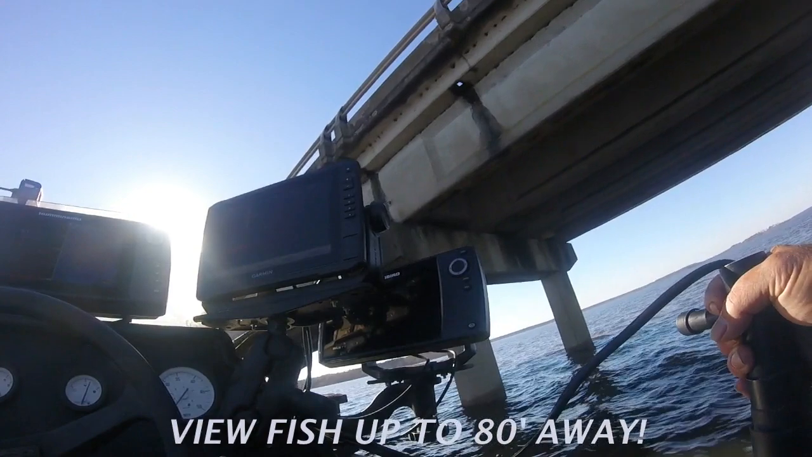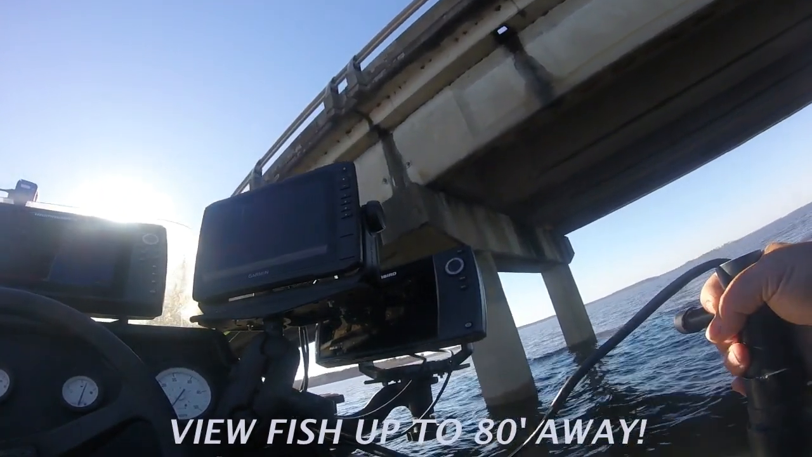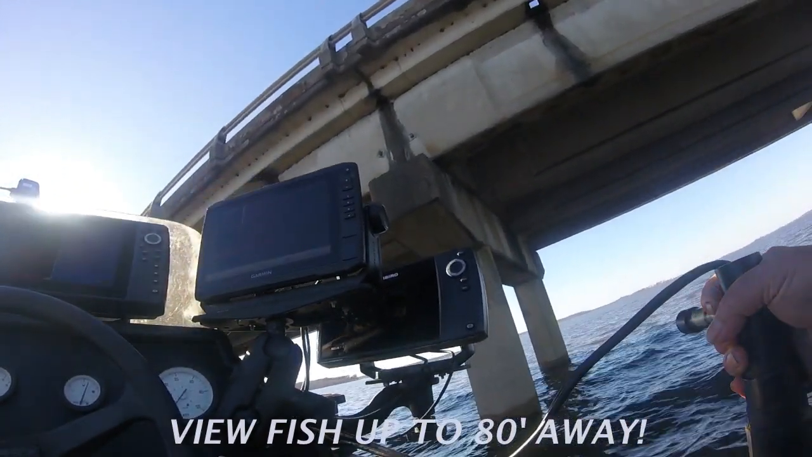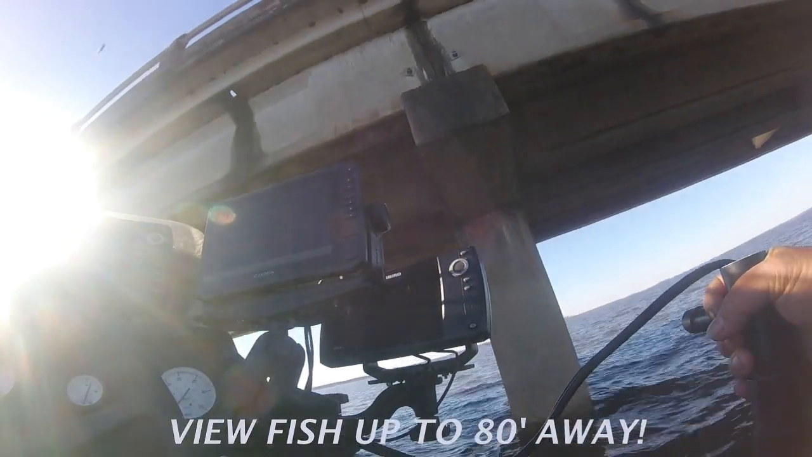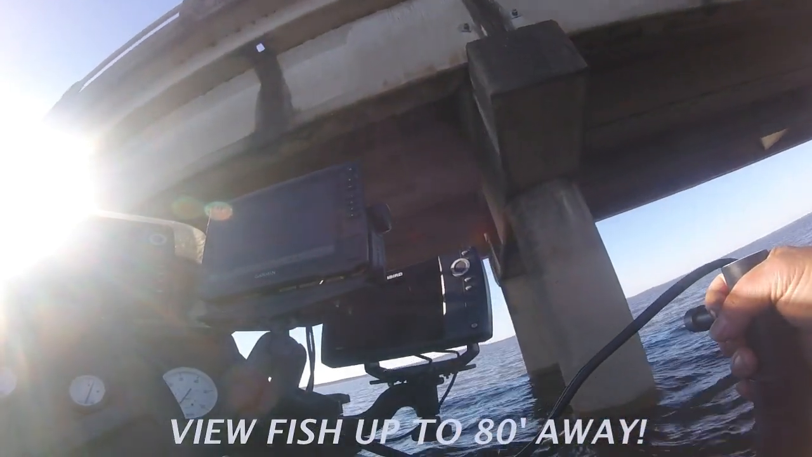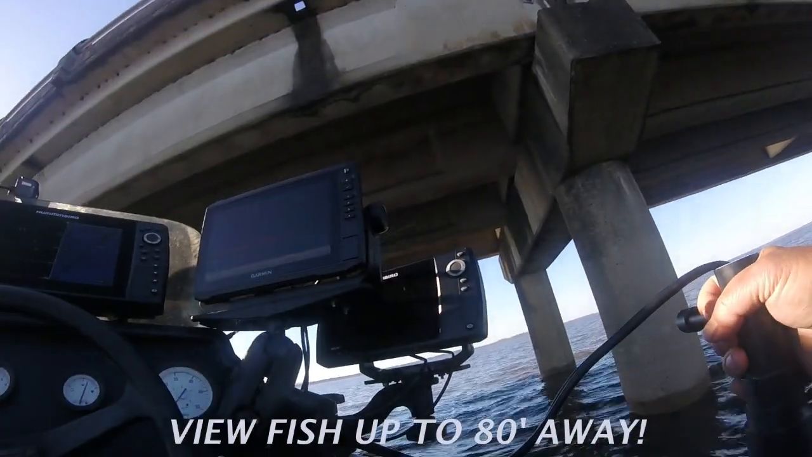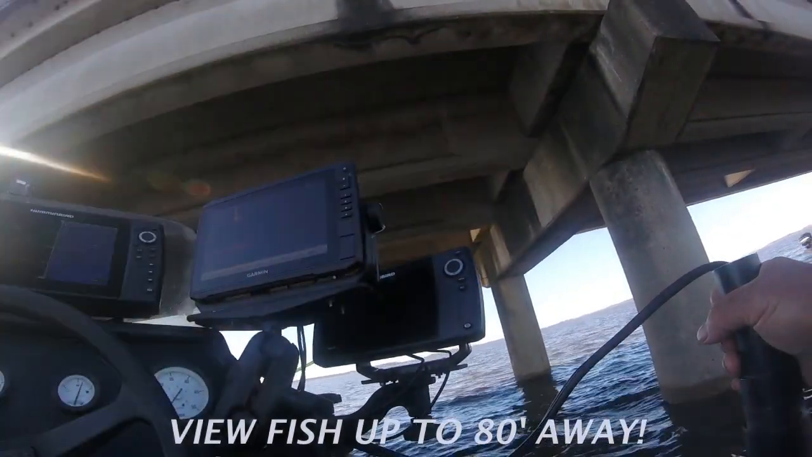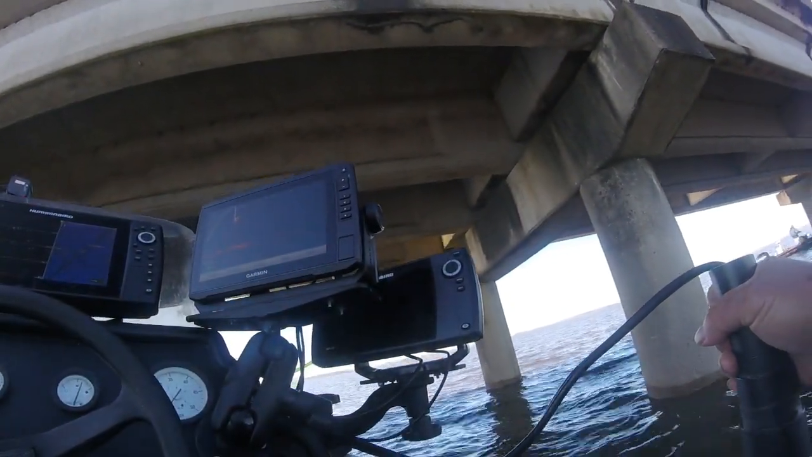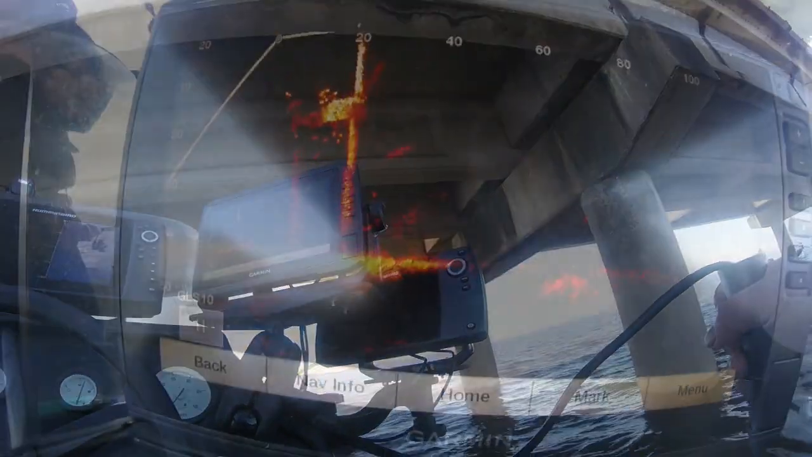And I'm searching at each one of these pillars, the front of the pillar, and then when I go by it, you'll see me turn my hand to the right and check out the back side of it. I'm trying to find exactly where these crappie are, so I'm not wasting any customer's time whatsoever. This is a valuable technique that can be used under docks and piers, and I would highly recommend it.